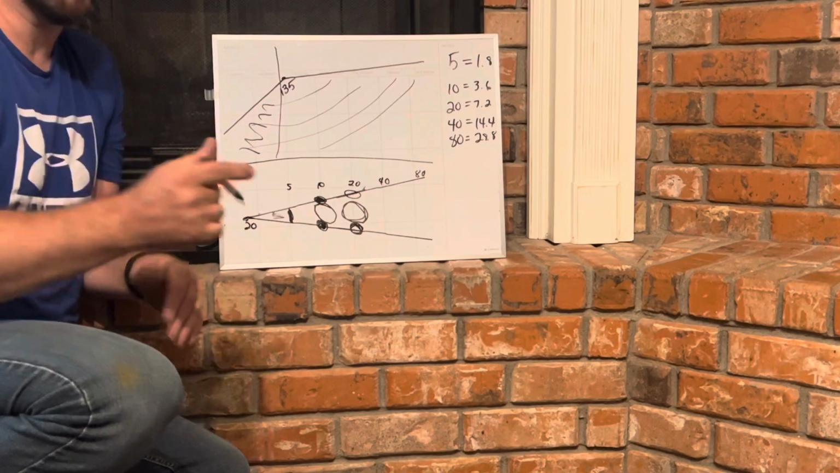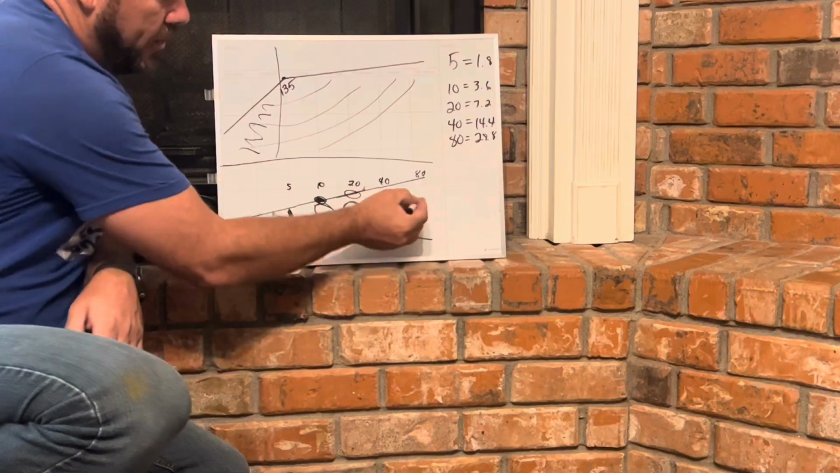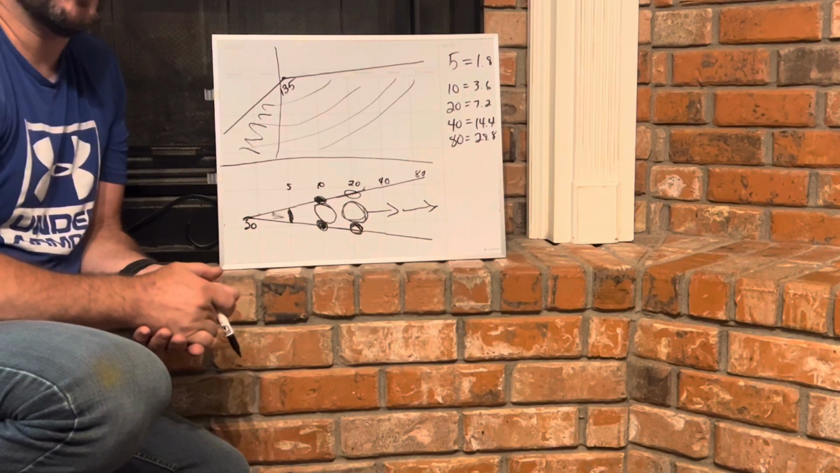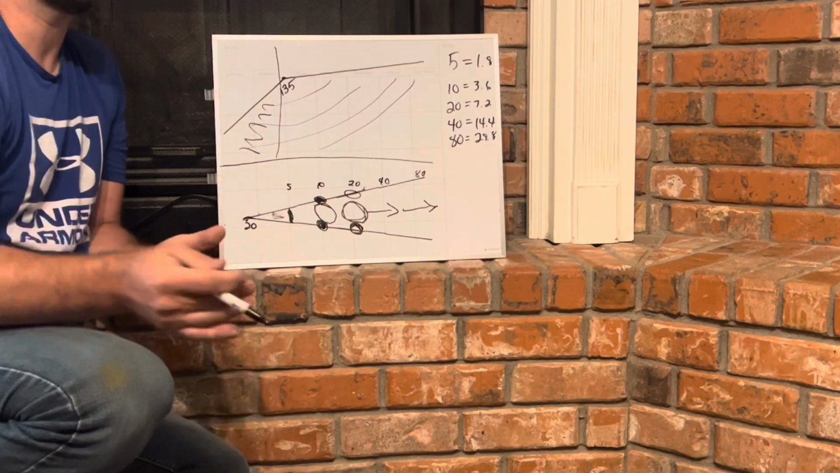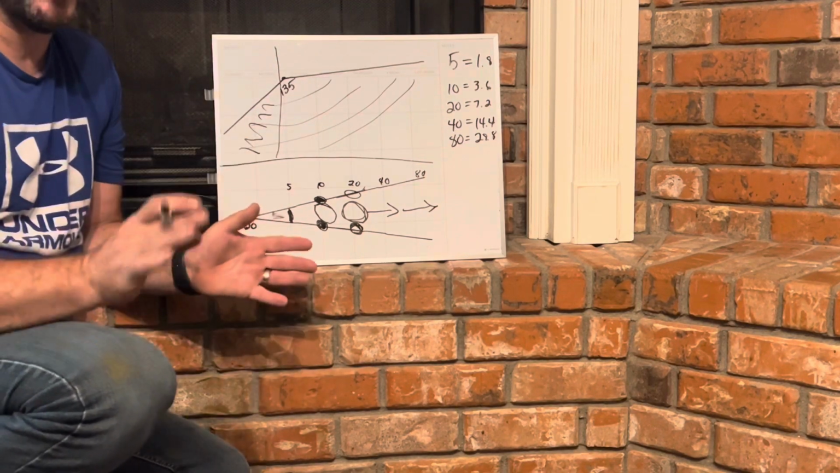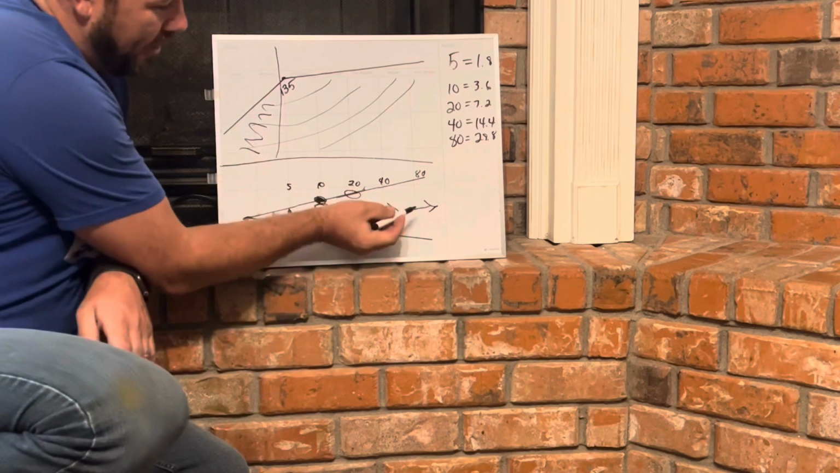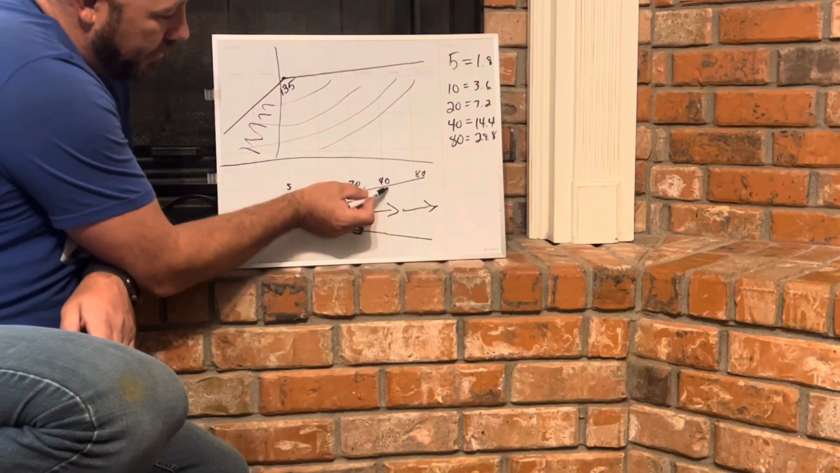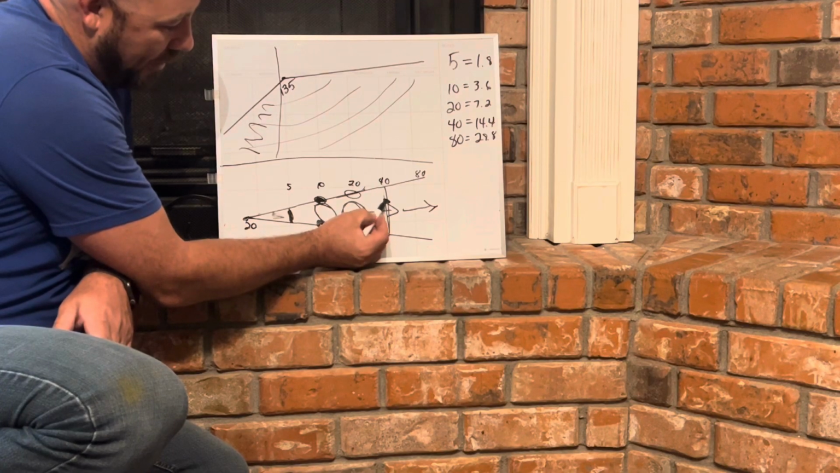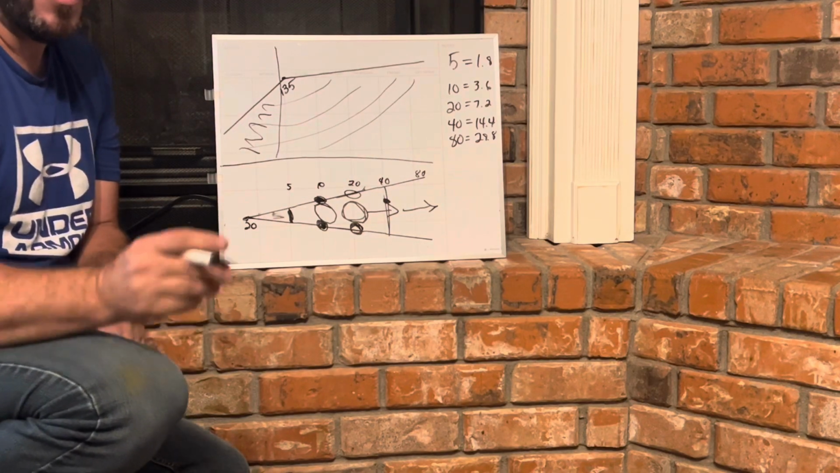But as we grow in distance, as we get out here to the 40 and even the 80 foot, that wide cone starts to actually work against you. And you say, how does that work against you? You have a wider area. You've got to realize, okay, let's say we're at 40 foot, this is where it's picking up, and your jig is right there, slightly off center.